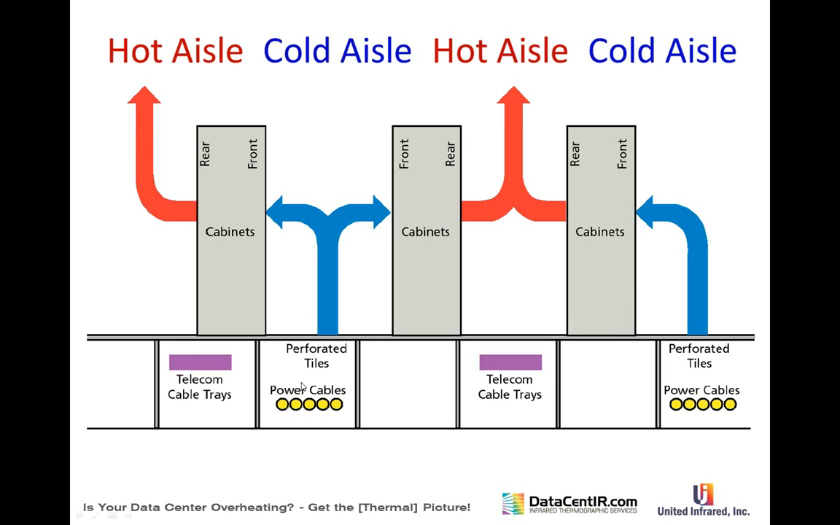Now, the problem with this can be that the perforated tile floors are not perfectly designed. The loads change in the systems, and it may have not been perfectly designed. On top of that, as you well know, contractors usually don't build it the way it's designed.